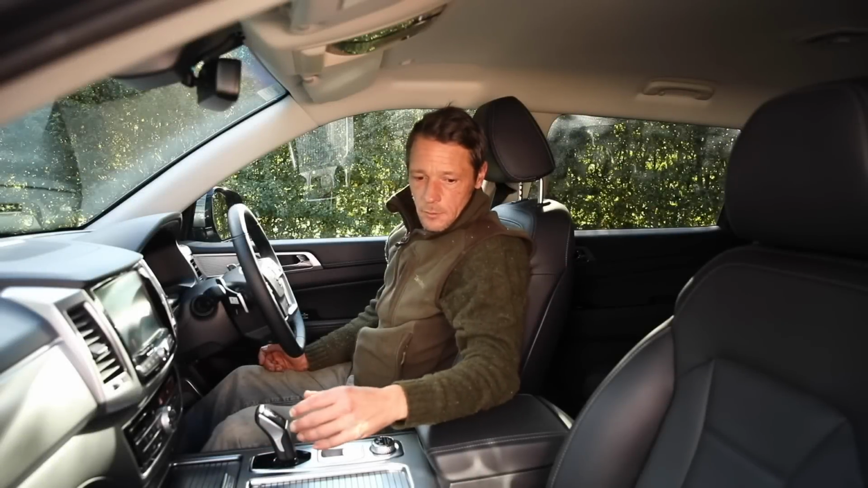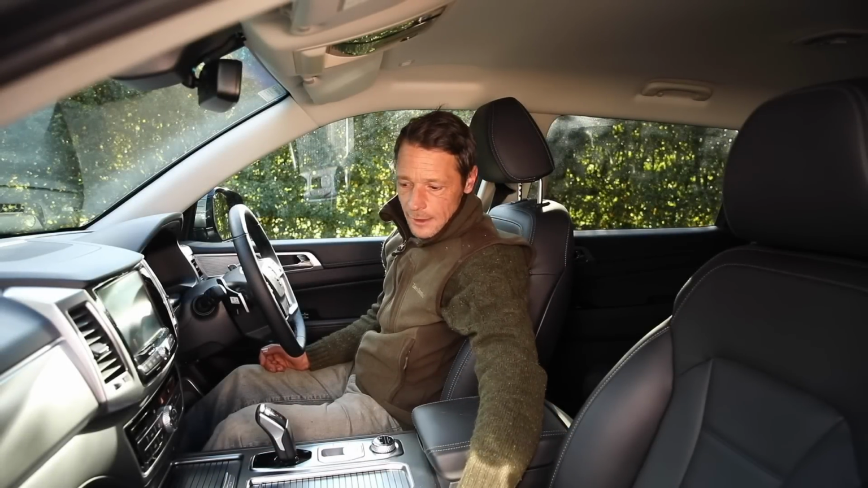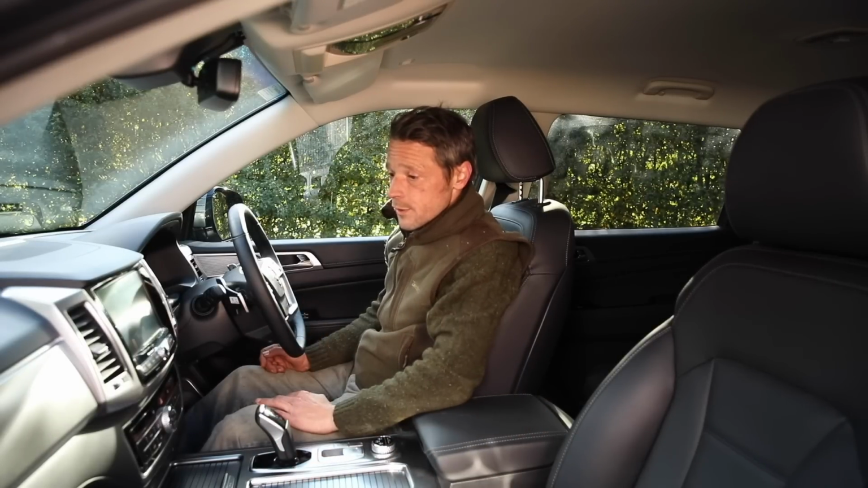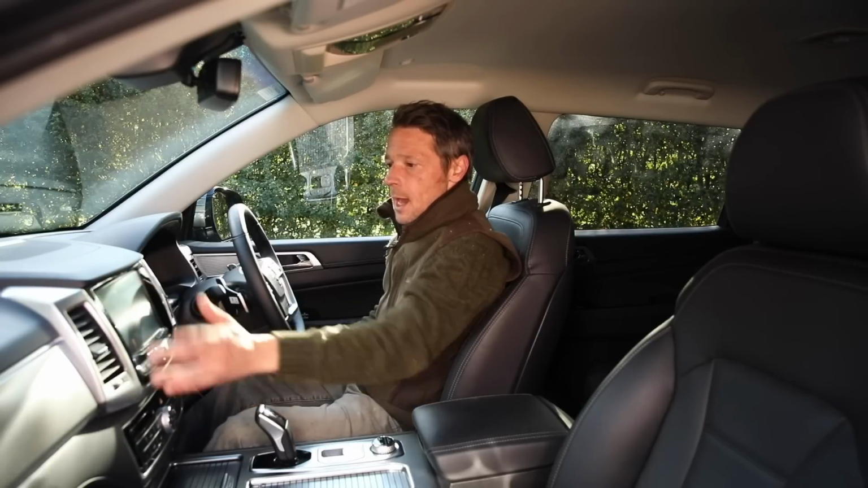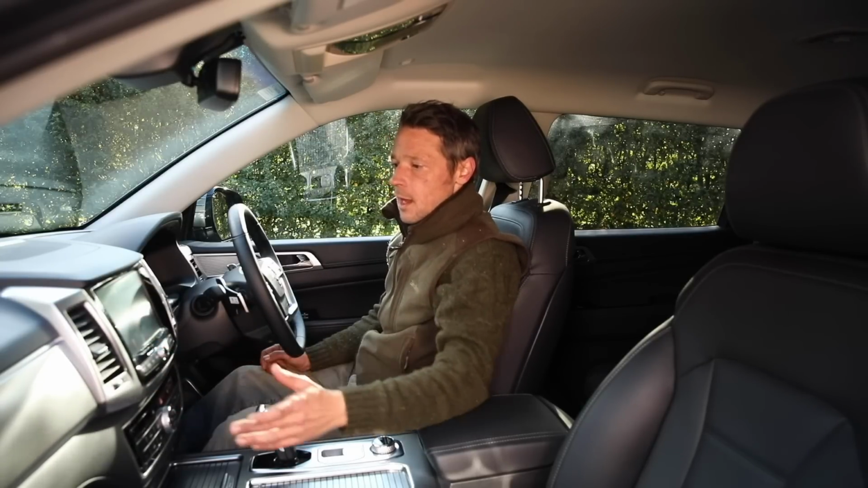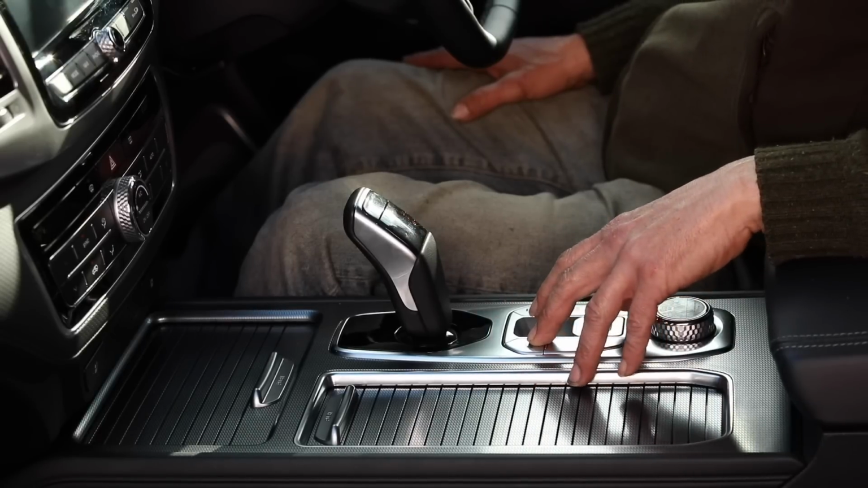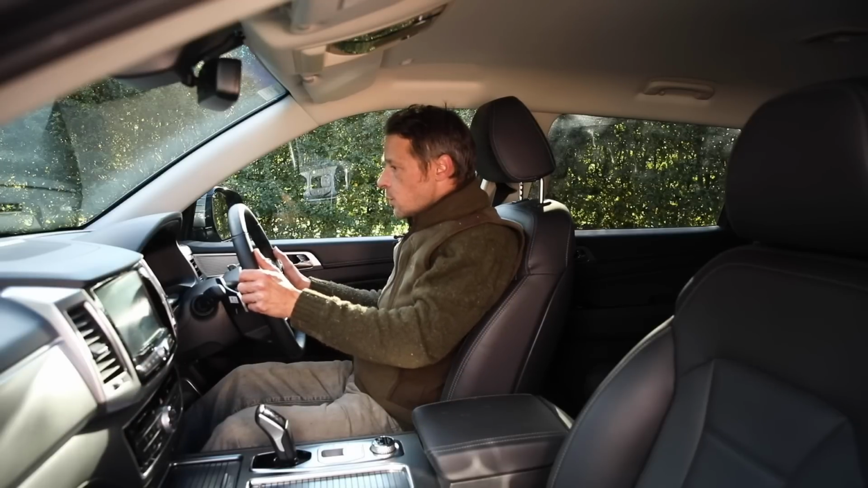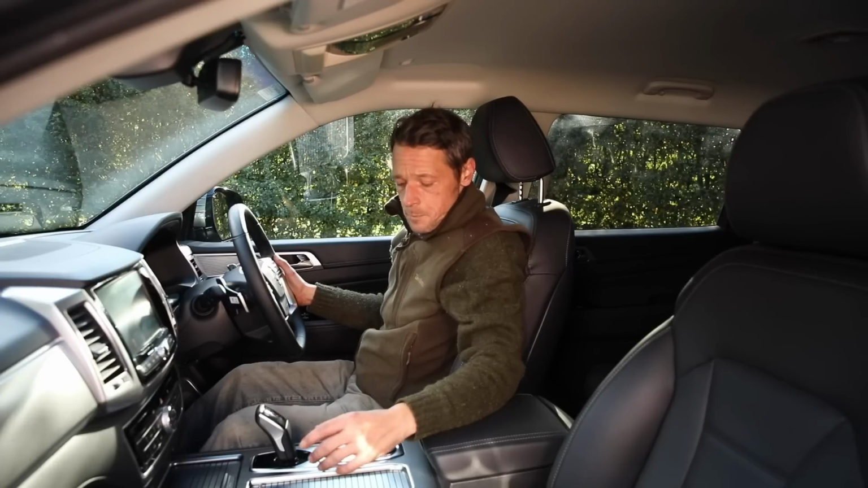So inside, quite plush. We've got some nice leather seats which are heated and cooled, fully loaded with all the usual bells and whistles. We've got Apple Play and Android connectivity. Reversing cameras, all the usual stuff. Pretty comfortable, plenty of space in the back for the passengers. Yeah, not a bad effort.